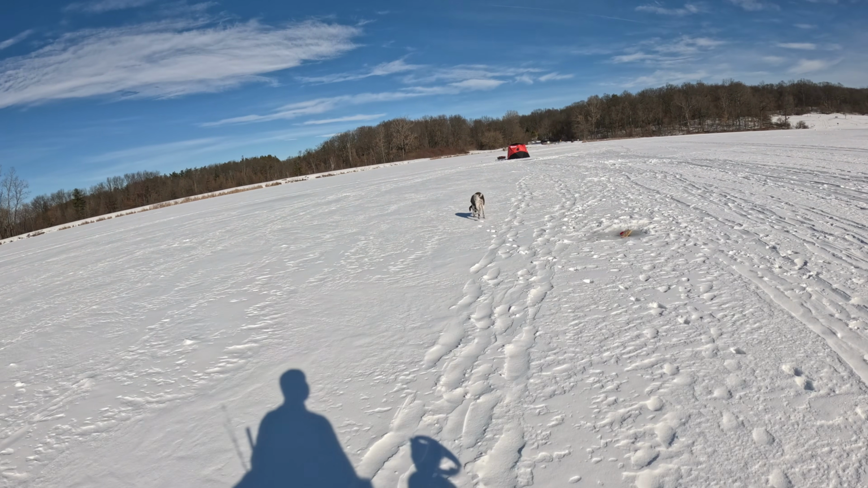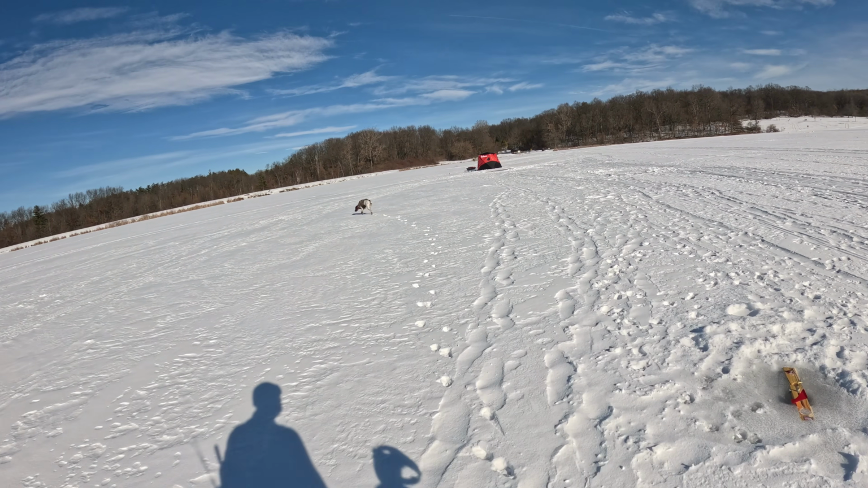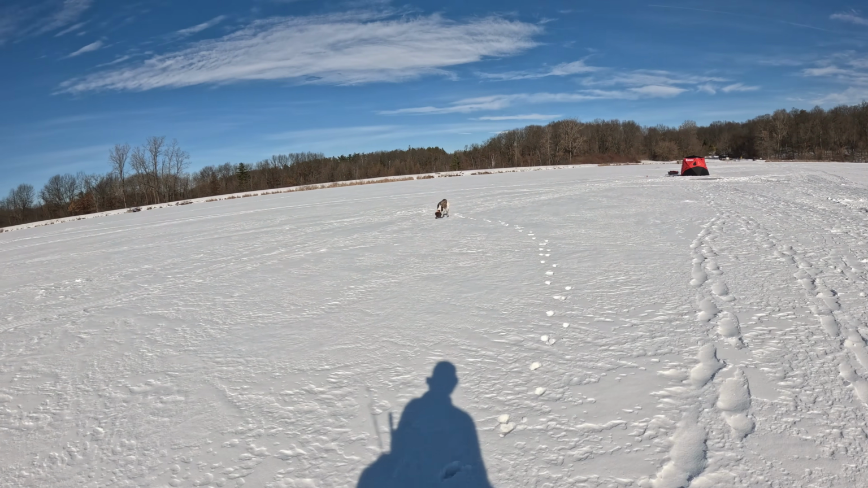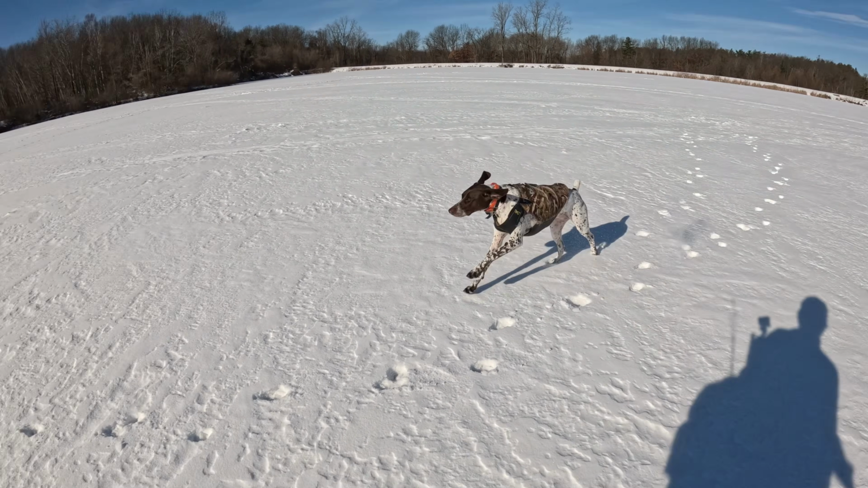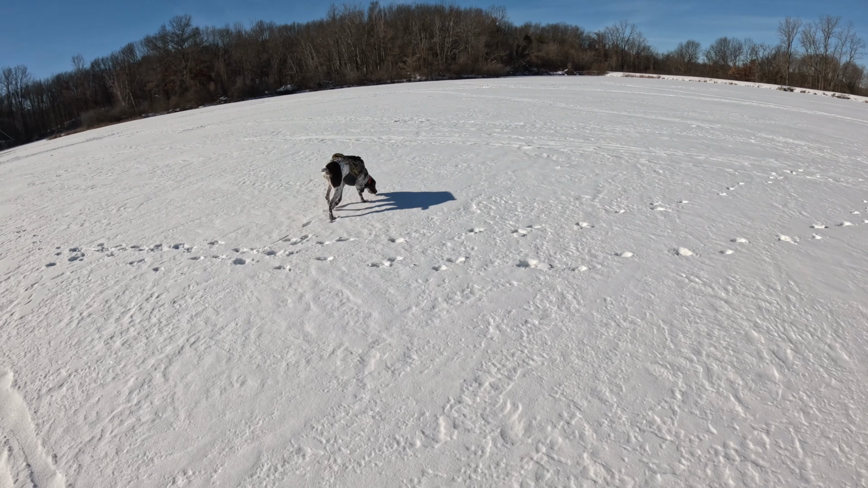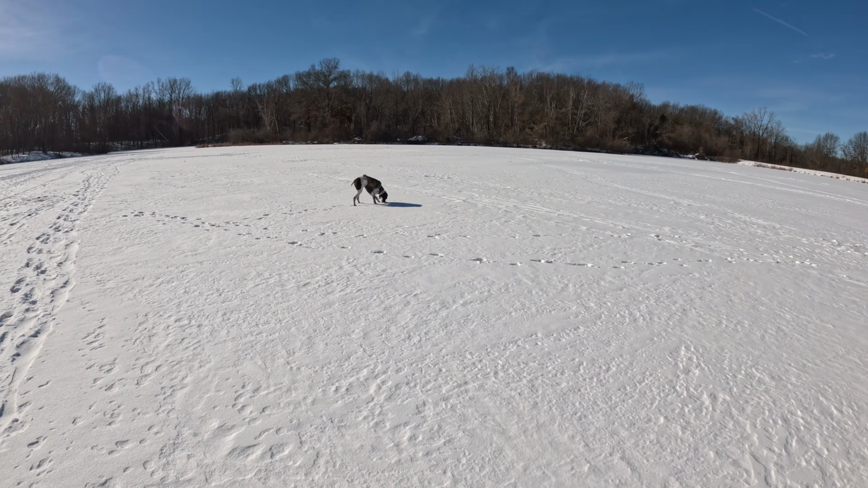Luckily it's pretty warm out today. It's about 32 degrees, maybe 30, 32 out. So Willow's doing really good today. Her paws are fine. She's running around like a beast. You gonna go see if there's a fish, buddy? Let's go see if there's a fish. Come on. Here. She's smelling something.